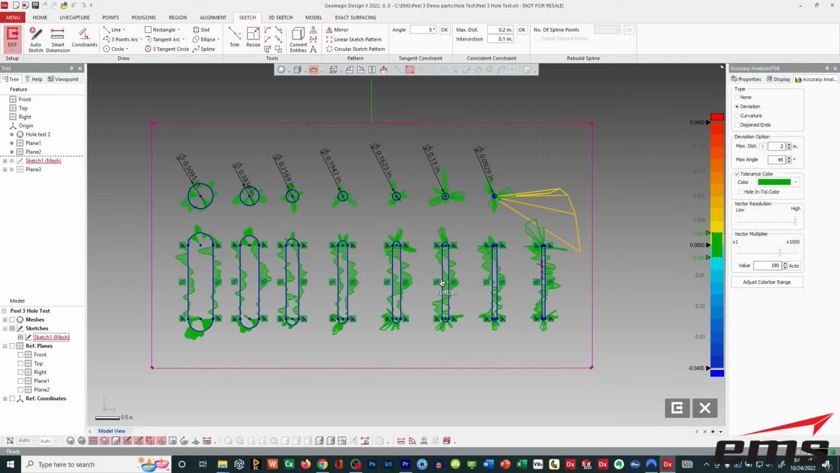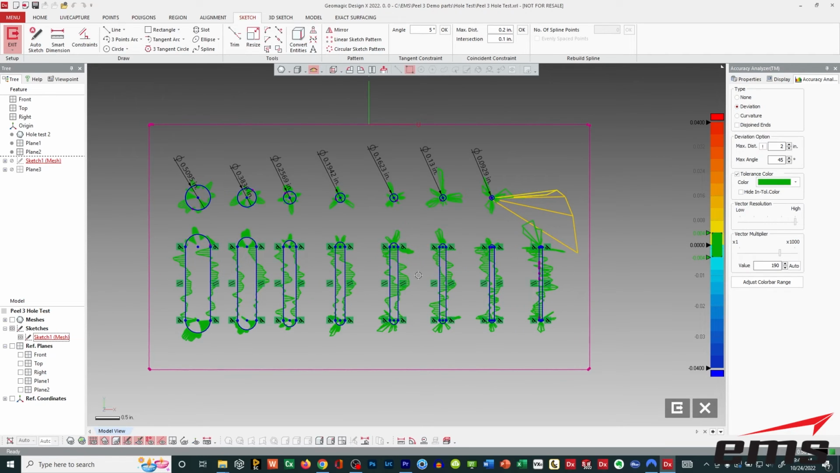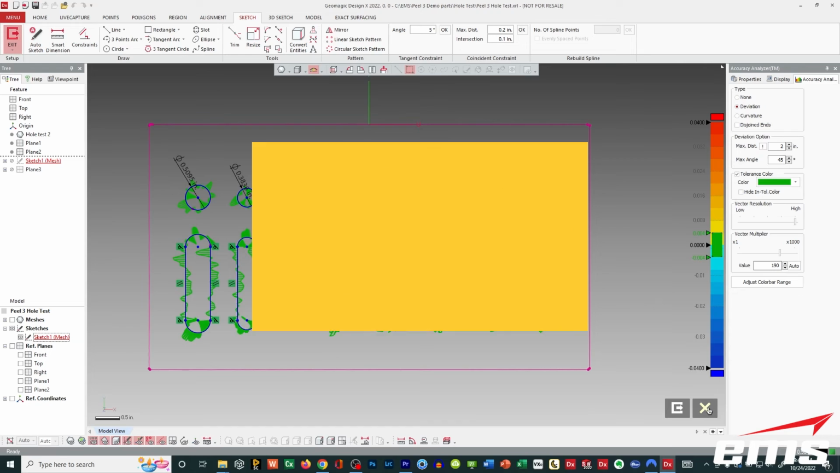And we've done this test also with all of the higher end Creaform 3D scanners. We'll put the link in the description below if you want to compare this to those other scanners. You can check that out. But overall, it did really well.